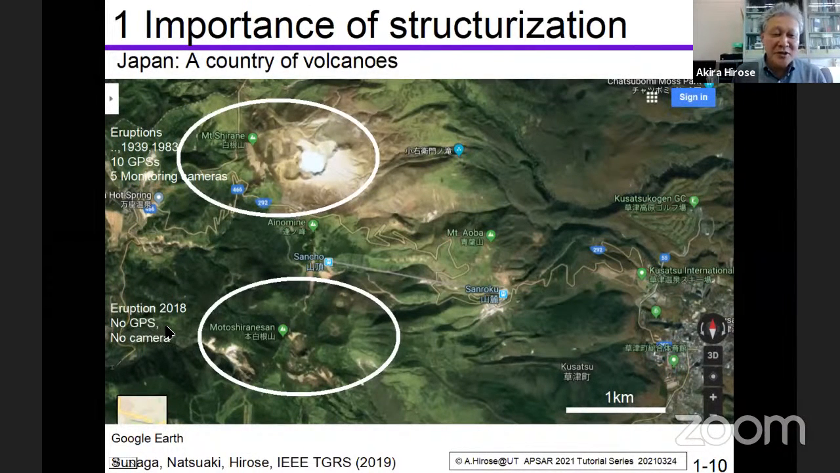But we had no GPS, no cameras here in this Moto Shirane-san. And therefore, we didn't know anything before the eruption. We couldn't catch anything. So many people were surprised to see the sudden eruption.